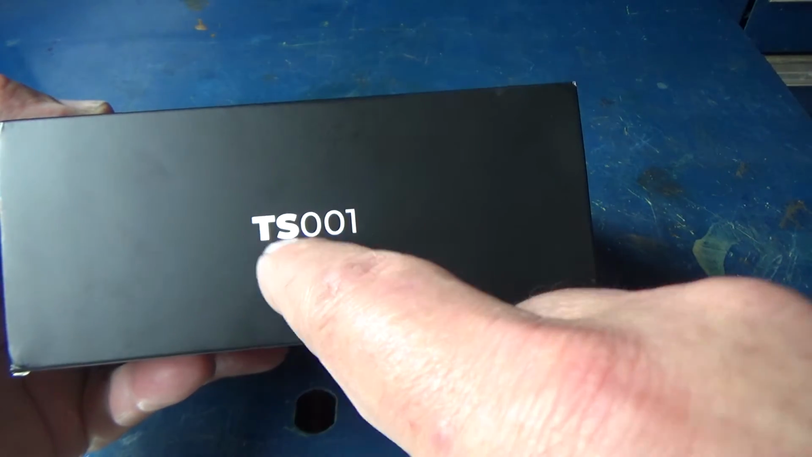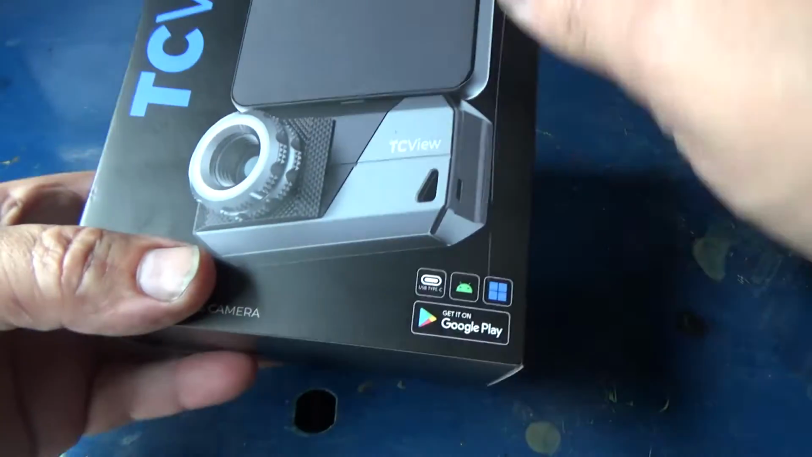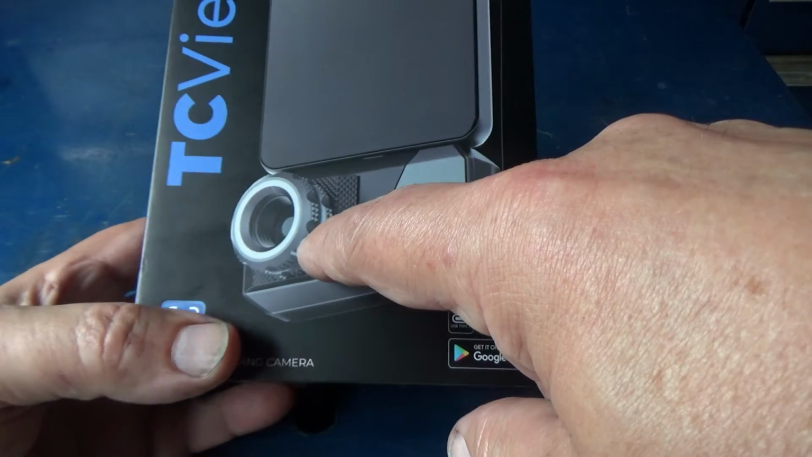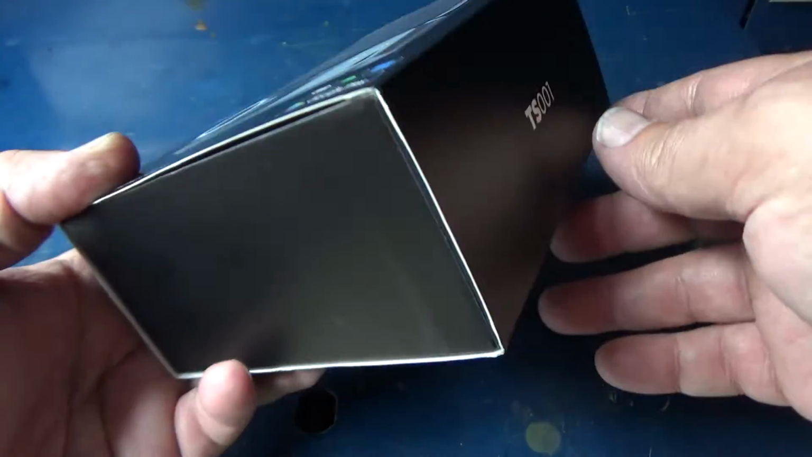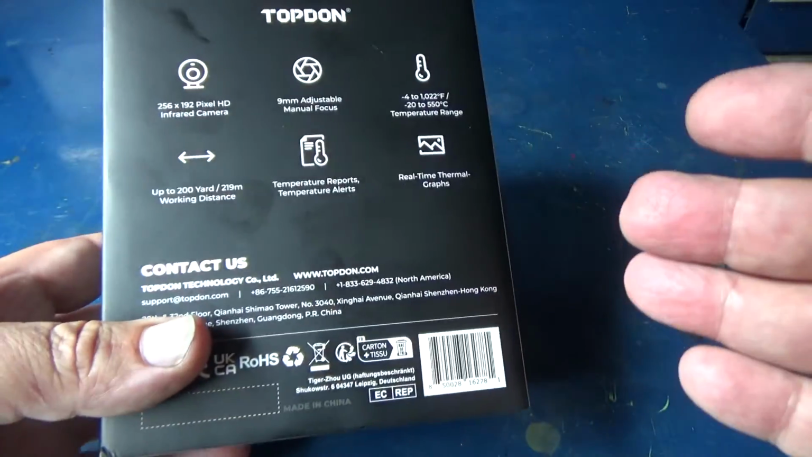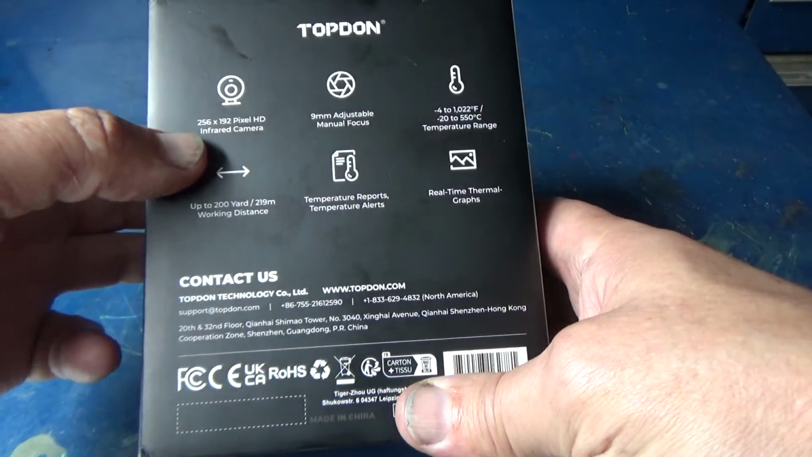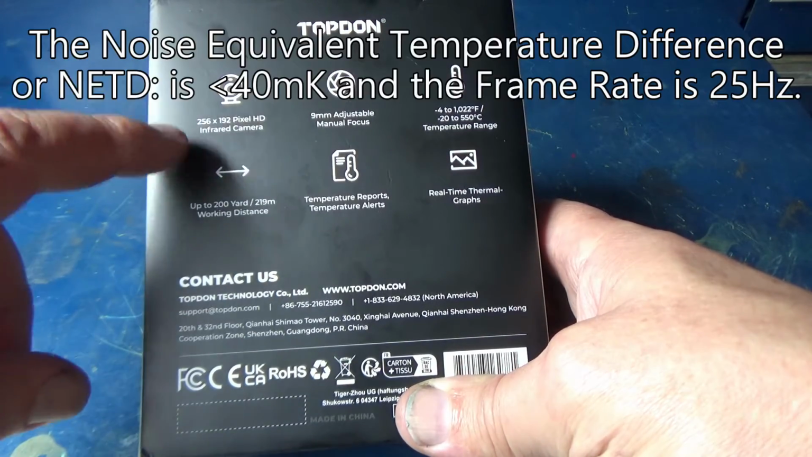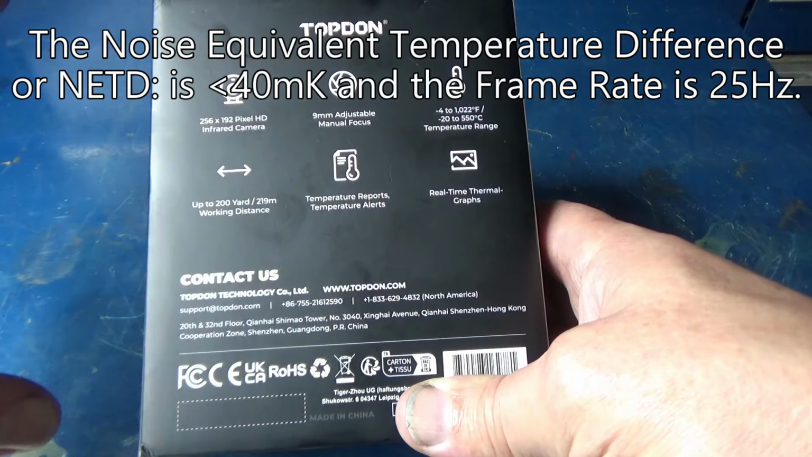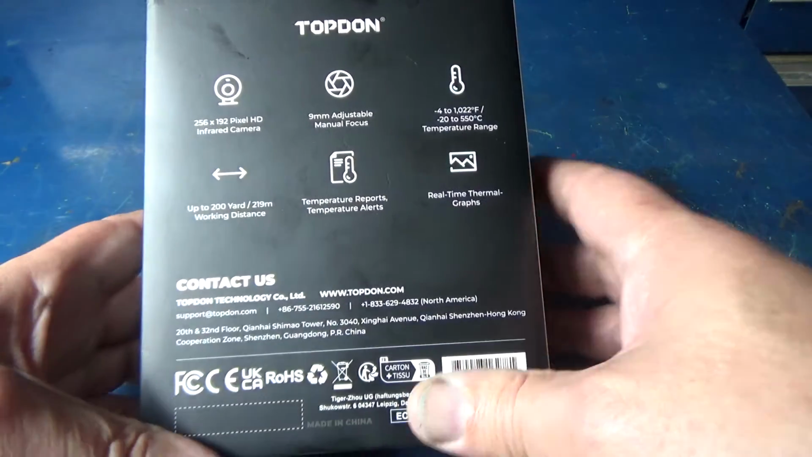They've had a TC001, which is real similar, but this camera has a manually focusable 9mm lens. So let's read the specs, then we're going to take it out and I'm going to show you how this thing works. So the specs for the thermal camera itself is 256 by 192 pixels. That's very good specs for a thermal camera. There's the 9mm adjustable manual focus.